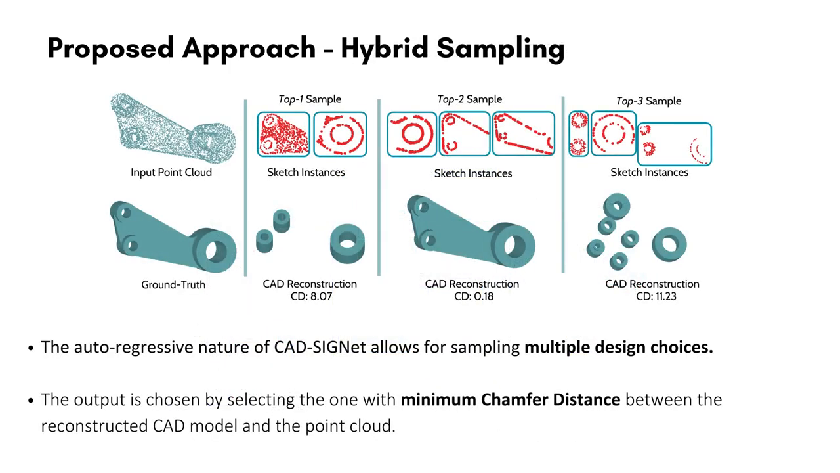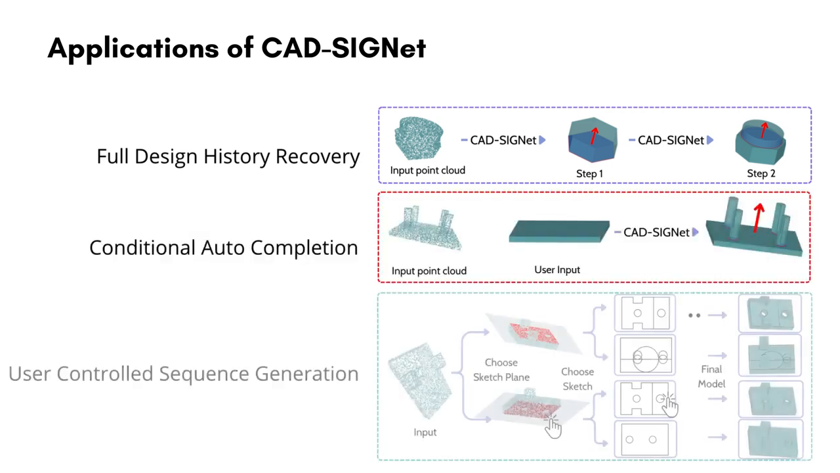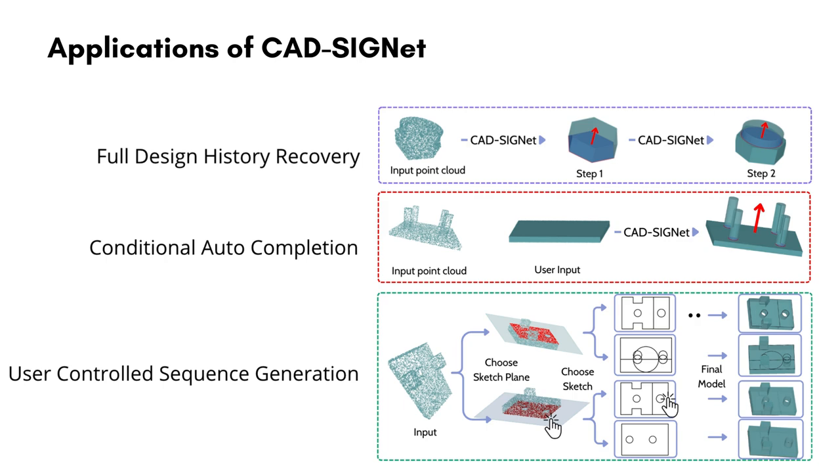At inference time, we propose a hybrid sampling that allows for 5 different CAD sequences to be proposed. The final CAD sequence is chosen by selecting the one that results in a reconstructed CAD model with a minimum chamfer distance with respect to the input point cloud. Due to its autoregressive nature, CAD-SIGNet solves a range of 3D reverse engineering problems, such as the full design history recovery from an input point cloud, conditional auto-completion, and user-controlled CAD sequence generation.